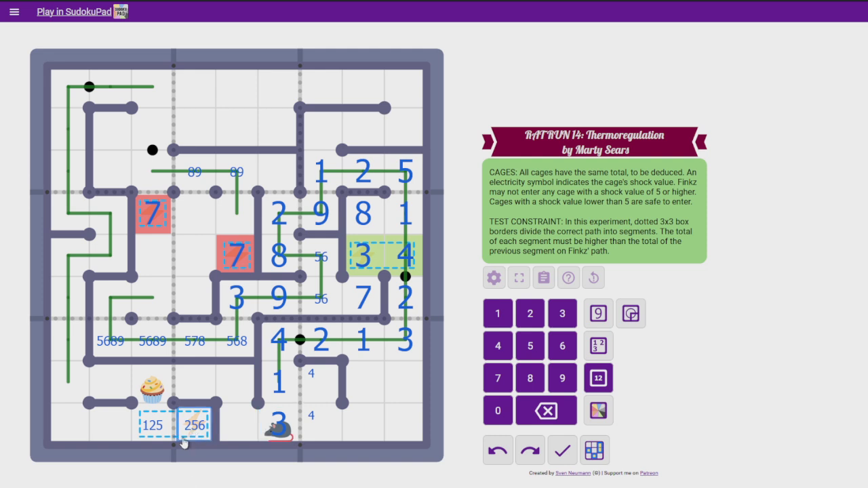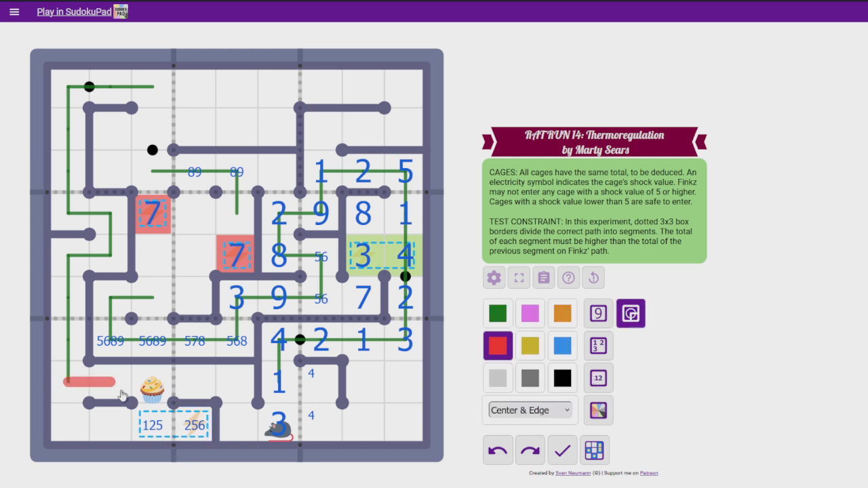If that's a 5 or a 6, this cage is unsafe. If that's a 2, we're okay. Oh, if this cage is unsafe, actually, then we're forced to do that. Because we can't go down here. And then that helps us a little, because then, like I said, the maximum these cells can be is 30. That would be helpful. I don't know if I can prove that yet, is the problem.